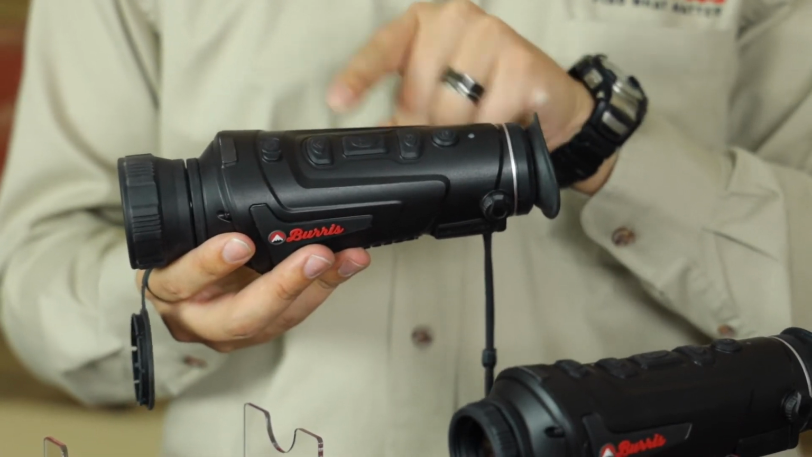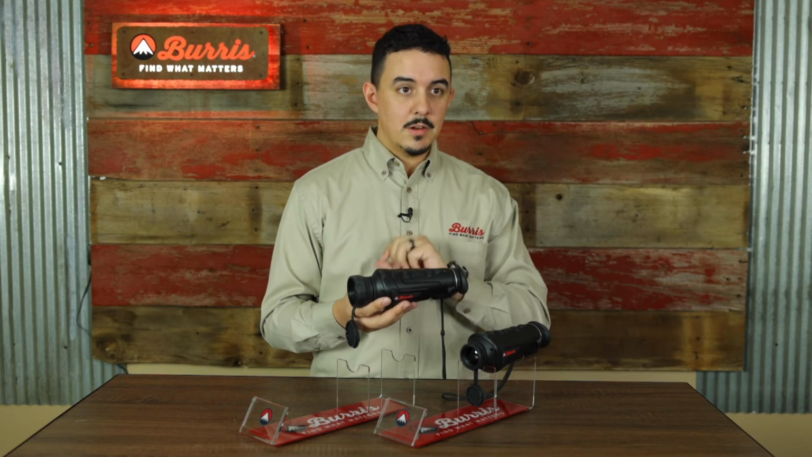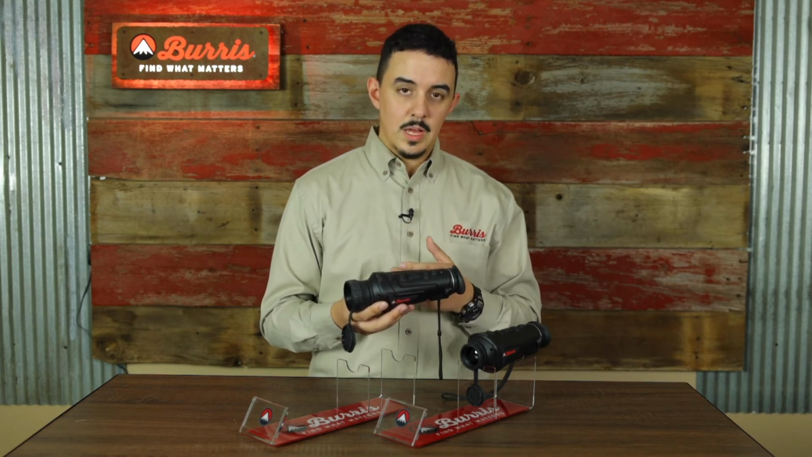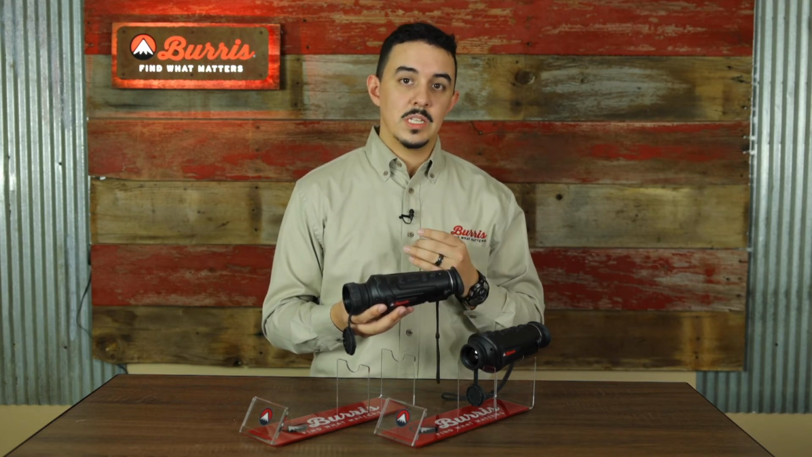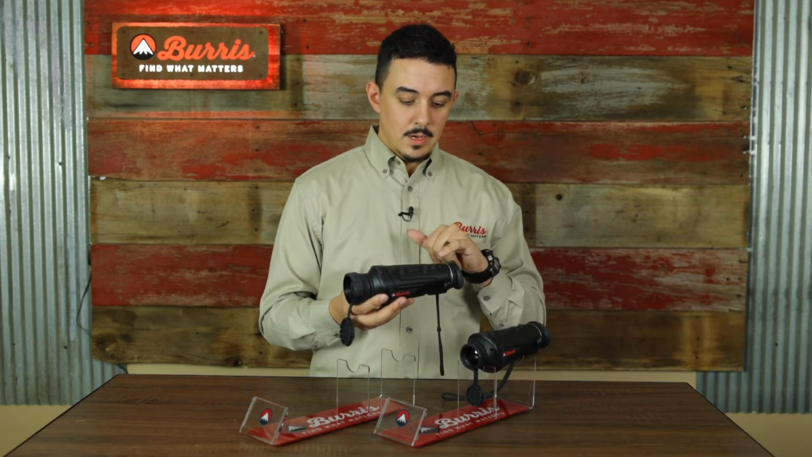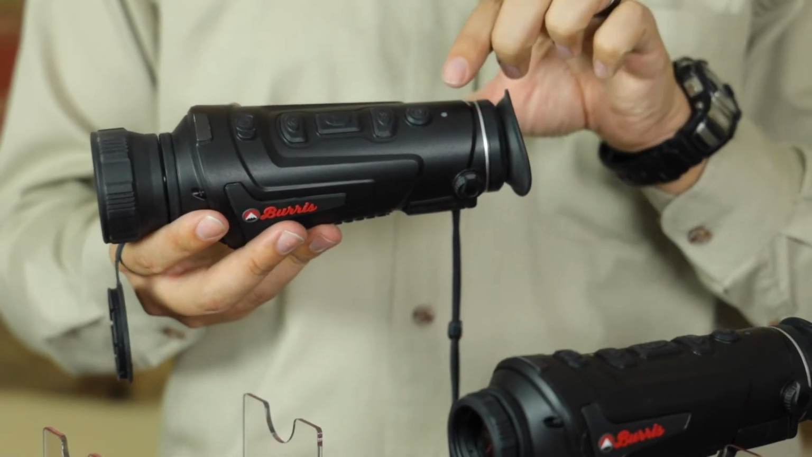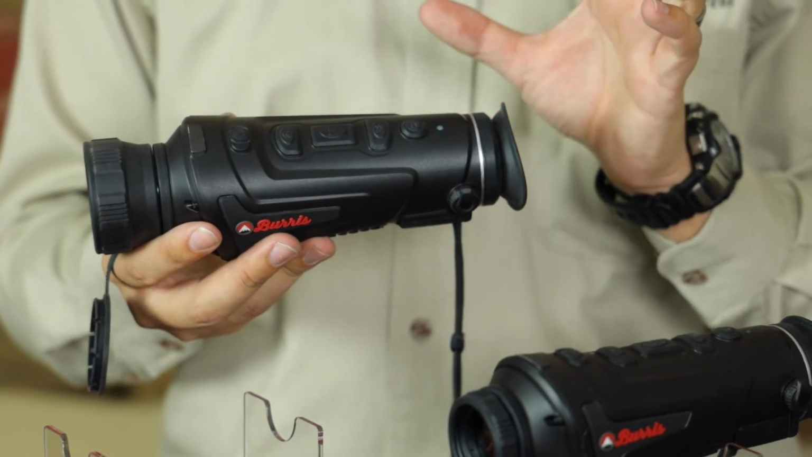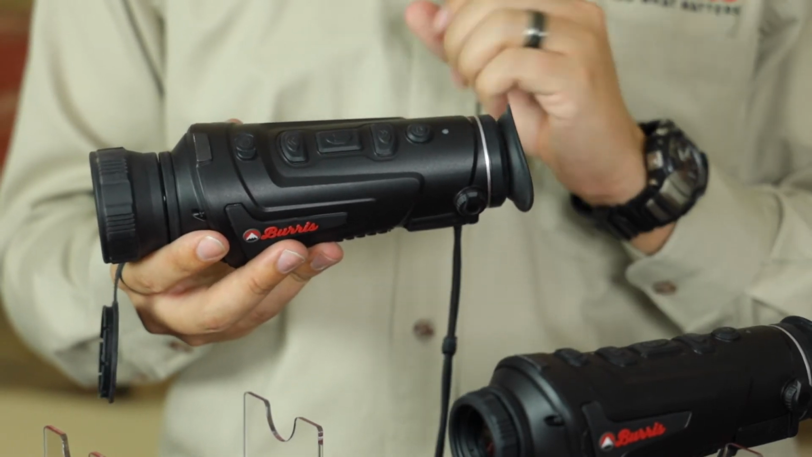Outside of that, we've got our main operation buttons right here, an up arrow, a down arrow, and our mode button. The up and down arrows are going to adjust some of the basic functions, as well as if you press and hold, they will operate the smooth zoom from 1.0 to 4.0x. And then this button back here, this does have onboard storage, so we can record video and pictures. Press and release for a picture, press and hold for a video.